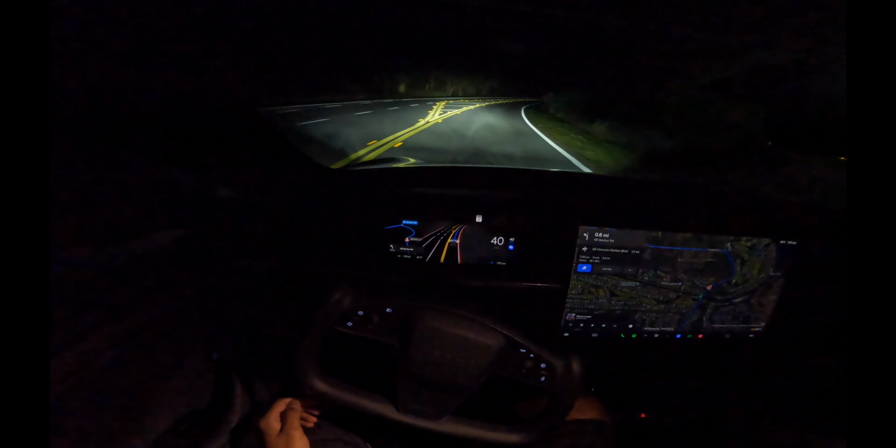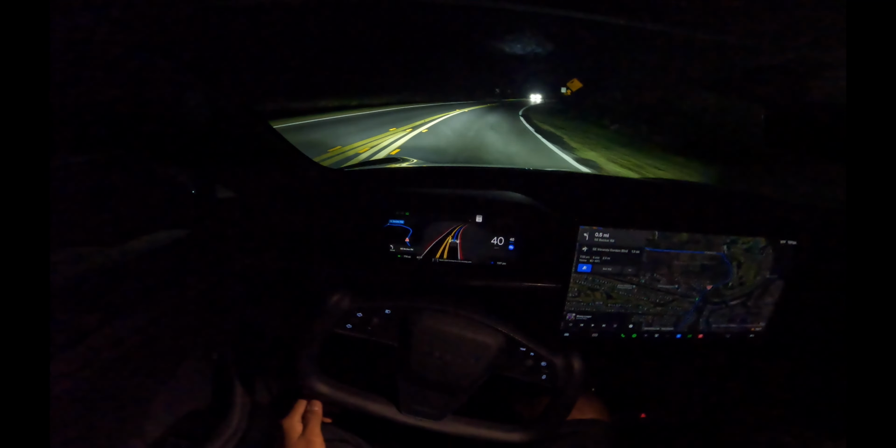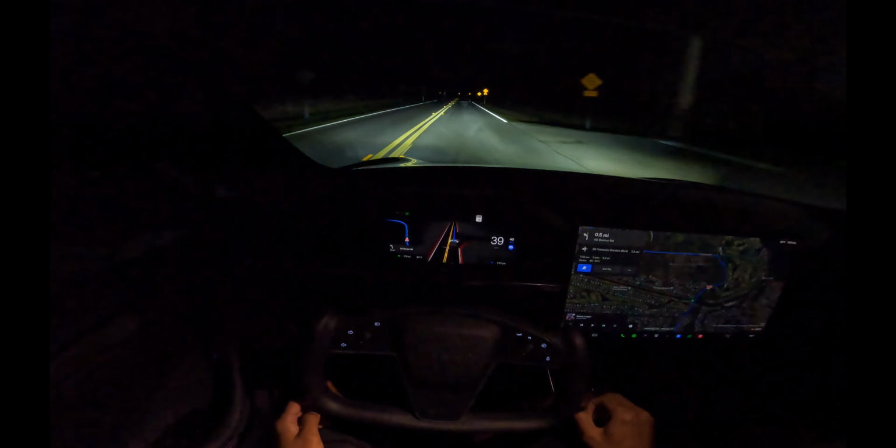We're going to come around this corner. Oh, cut the brights off. Oh, that was a Tesla we just passed right there.